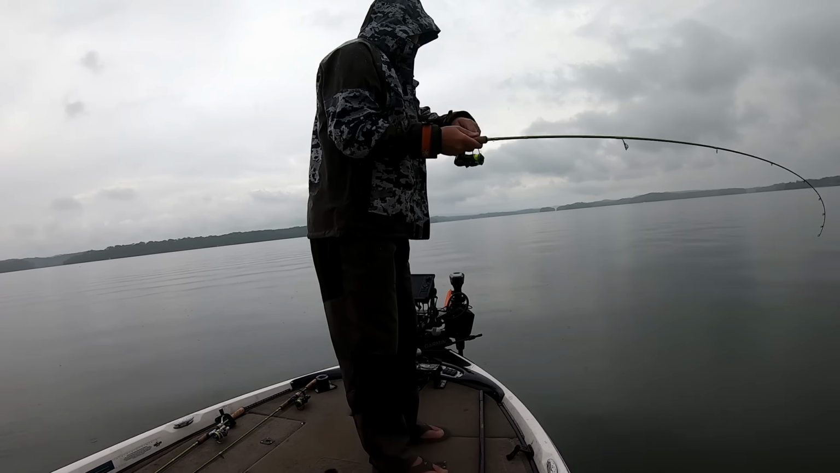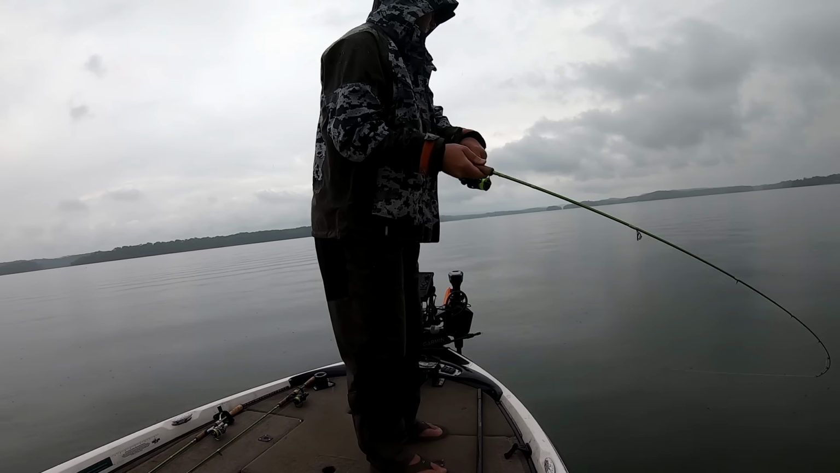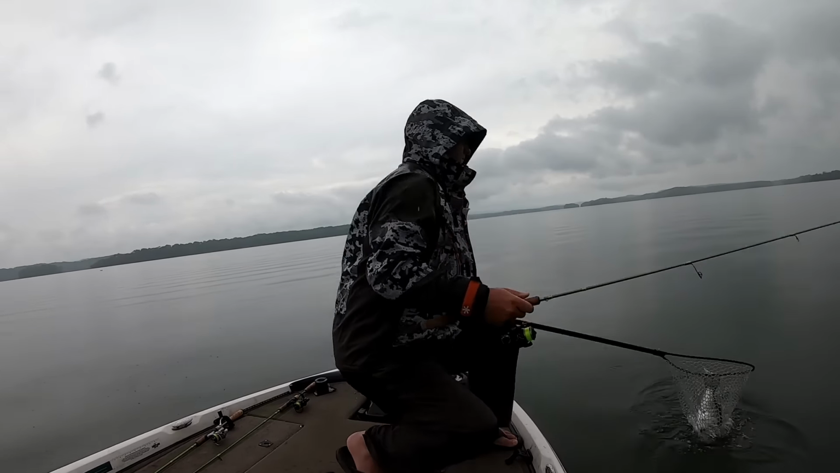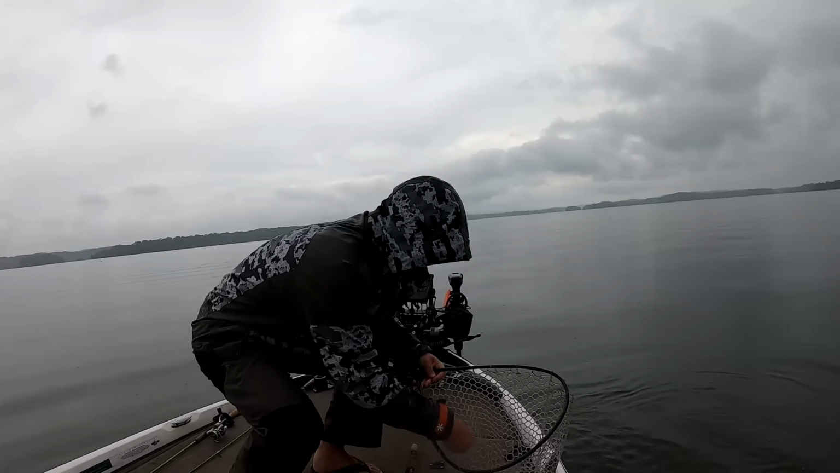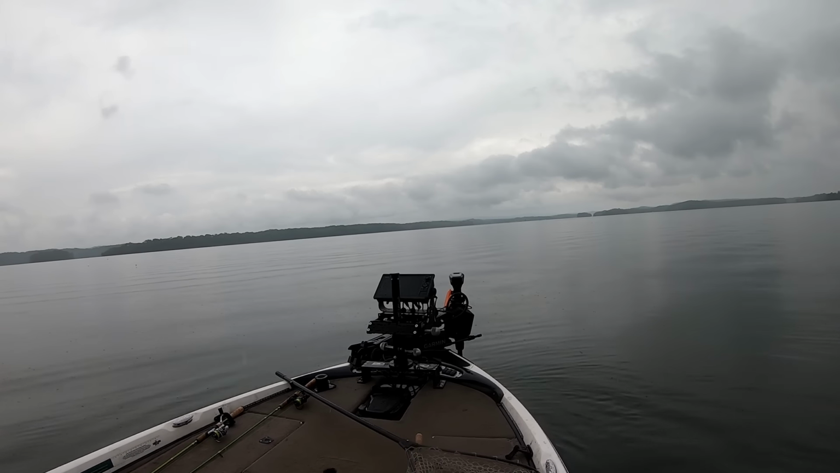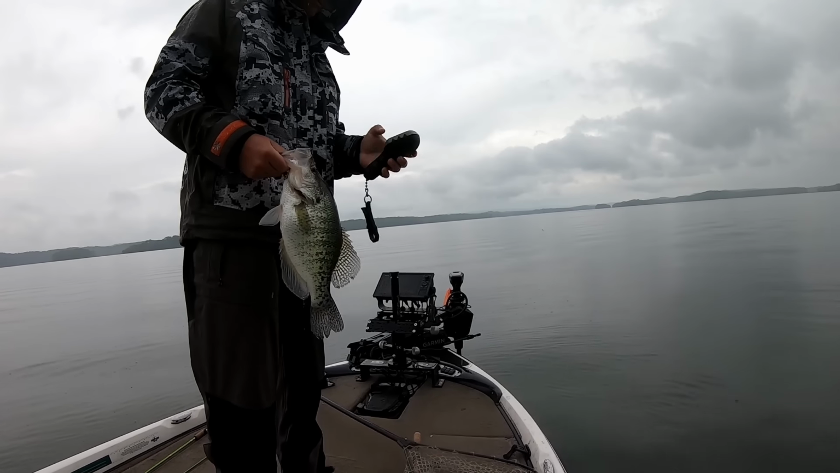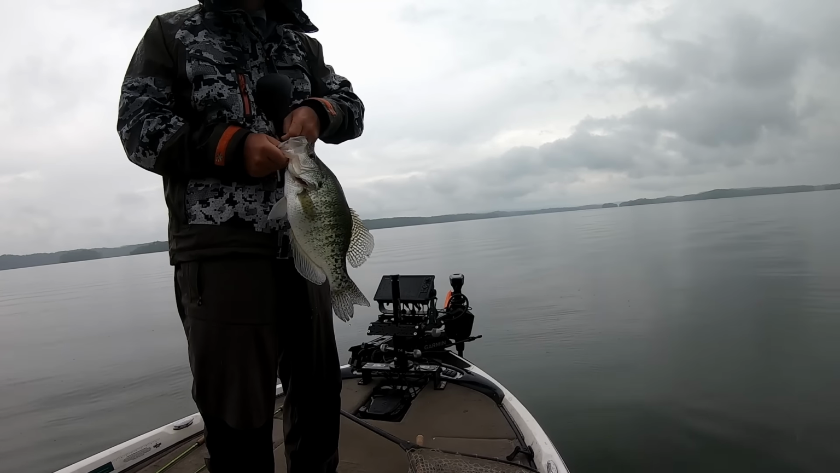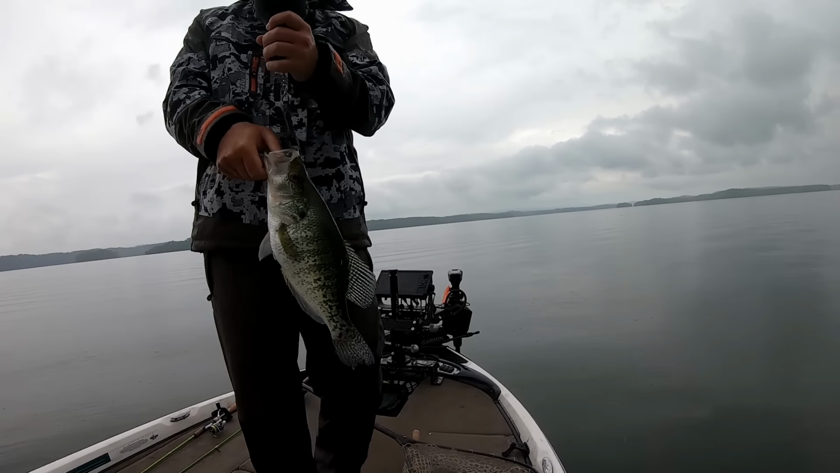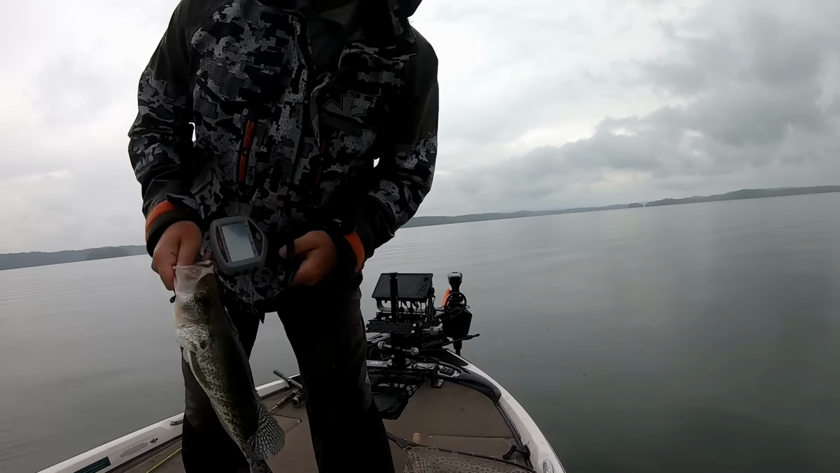That's a crappie, that's a good one. 2 pounds, 2 ounces.